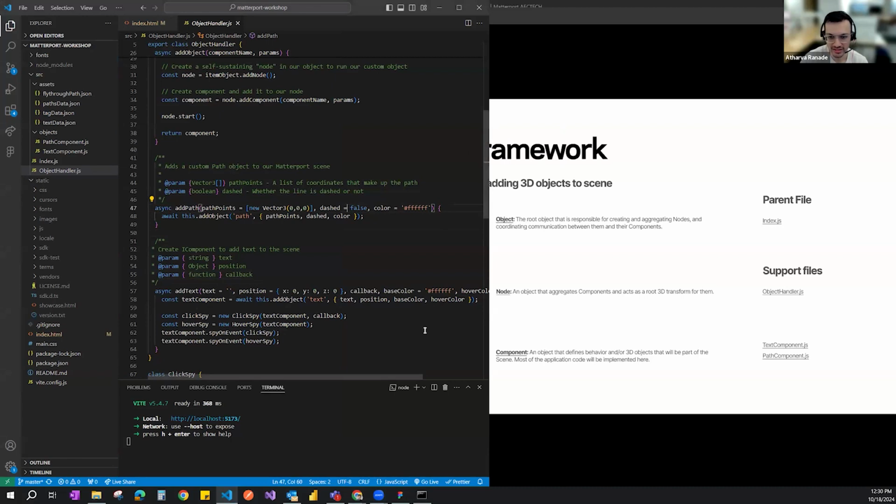I'm going to pause for a minute because this is not the easiest concept to understand. If there are any questions, we can go over this setup.